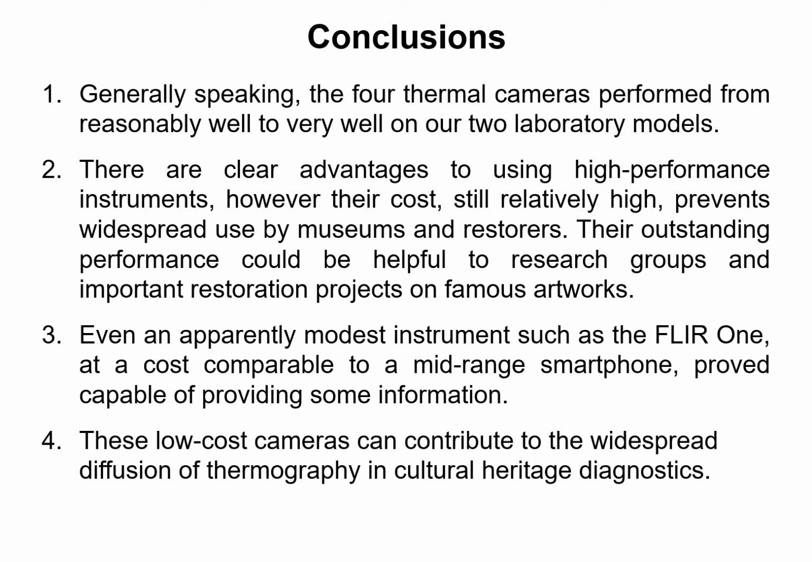However, their cost, which is still relatively high, prevents widespread use by museums and restorers. We think their outstanding performance could be helpful to university research groups, and important restoration projects of famous artworks.